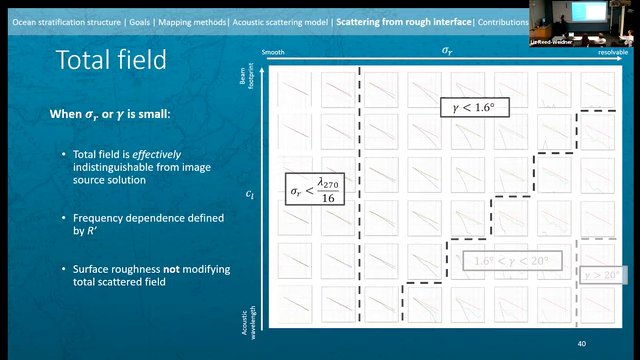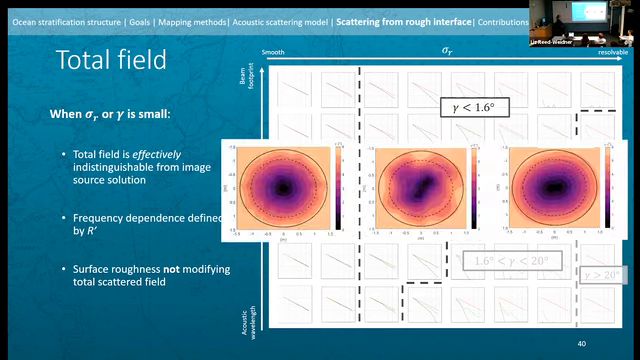Well, even if you have really, really large RMS height, if you take that and distribute it over really, really long lengths, your overall tilt of individual surface elements is going to be small. And in these cases, the backscattered field, although distorted, still is effectively dominated by energy from that specular return. And if you take a lot of ensemble averages, the overall magnitude of the total field is still going to be very similar to the image source solution.